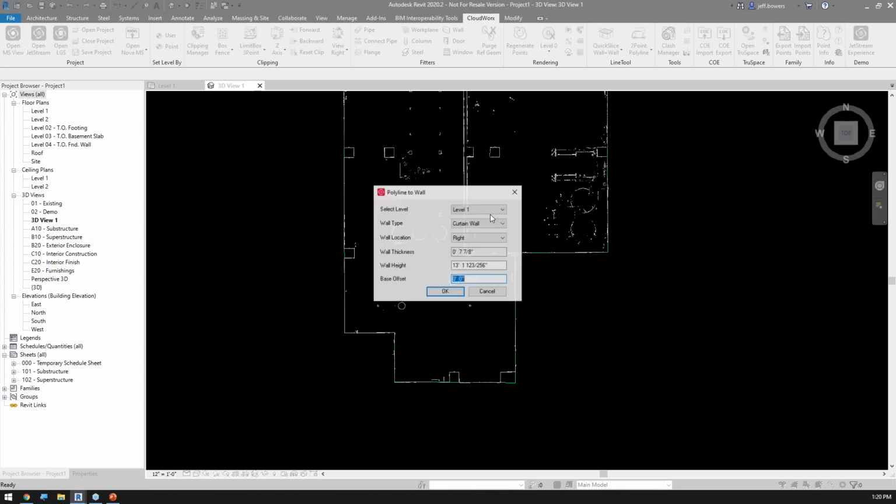I'm going to say, you know what? Let's end the curve. When it does, it says, okay, you're going to end that curve, but Revit doesn't like polylines. So what do you want to do with this polyline? Oh, okay, well, I want to create a wall that's, let's say, 8-inch masonry.